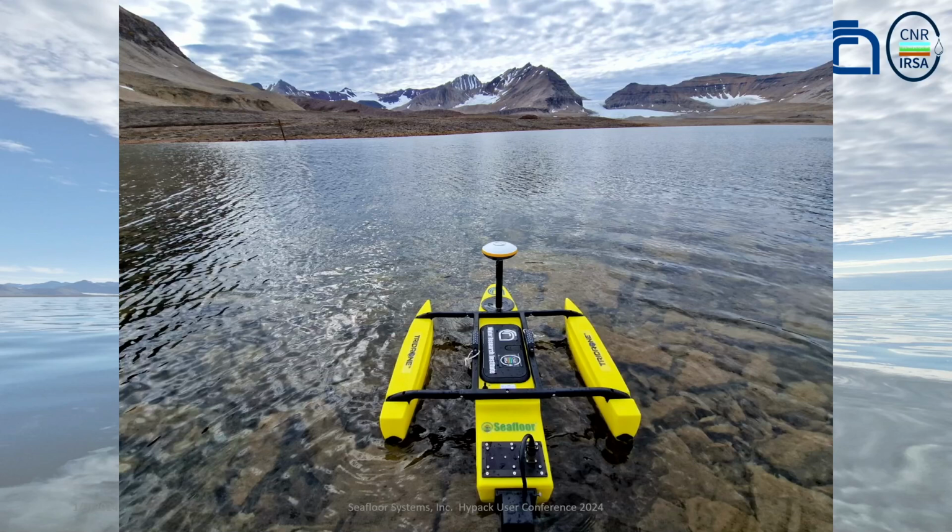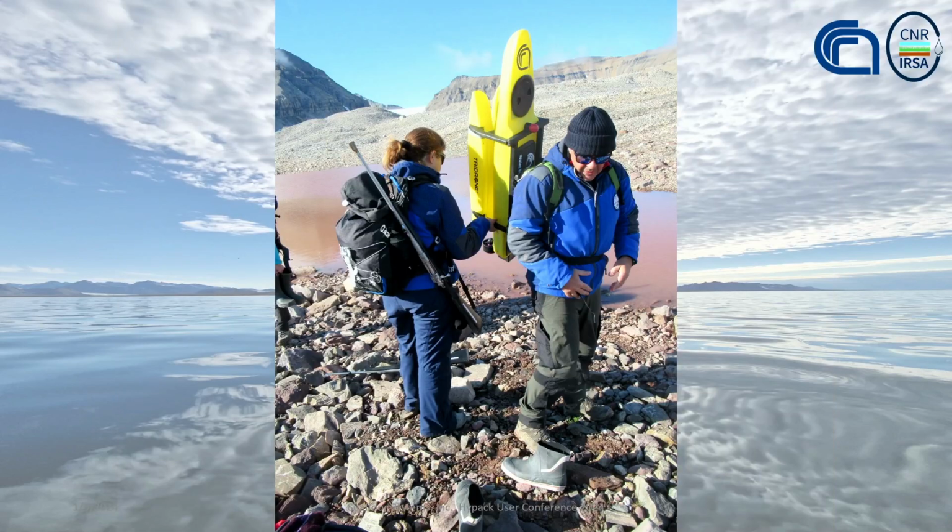With its shallow, less than 10-centimeter draft, the Hydrone was the ideal platform for mapping these mostly shallow lakes. After each lake was surveyed with the USV, it was loaded onto the back of the researchers and then off to the next lake.